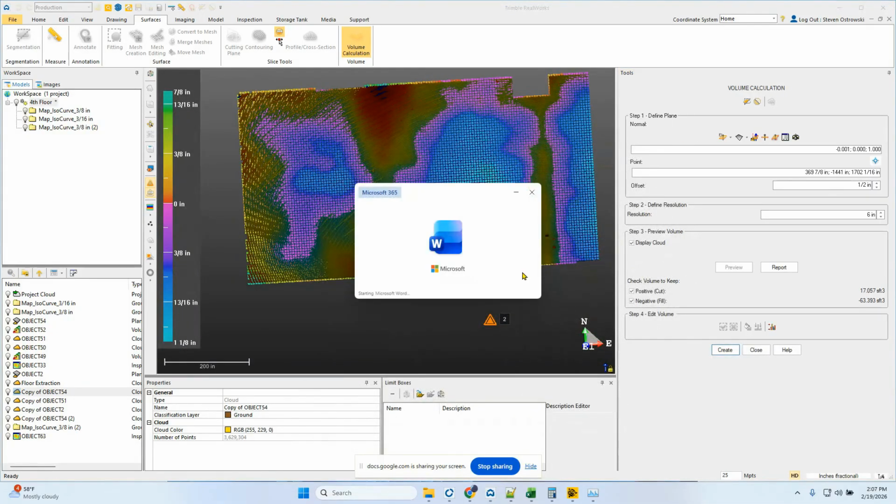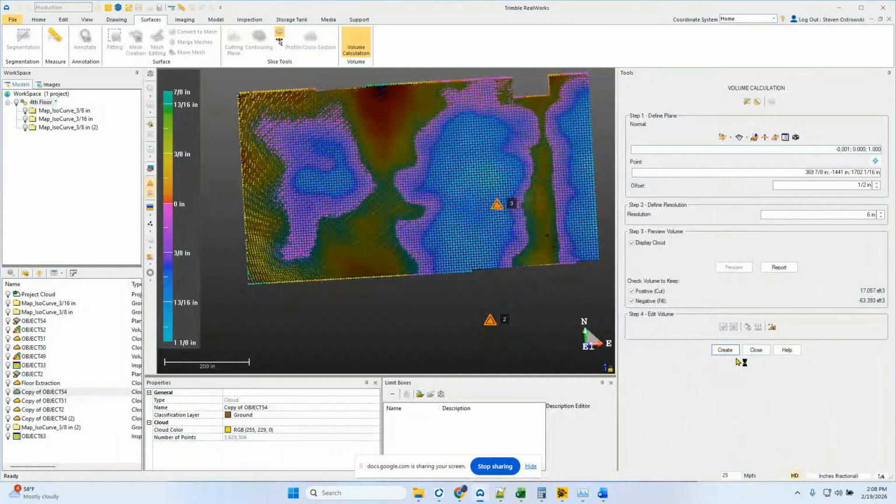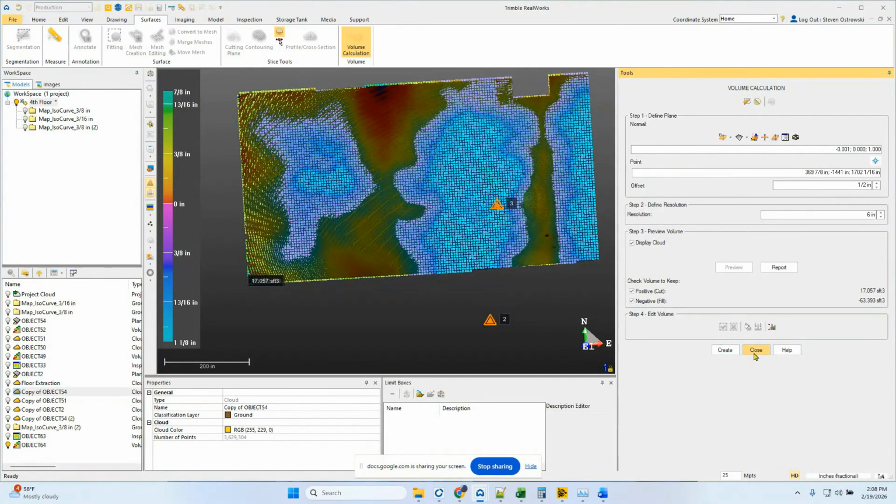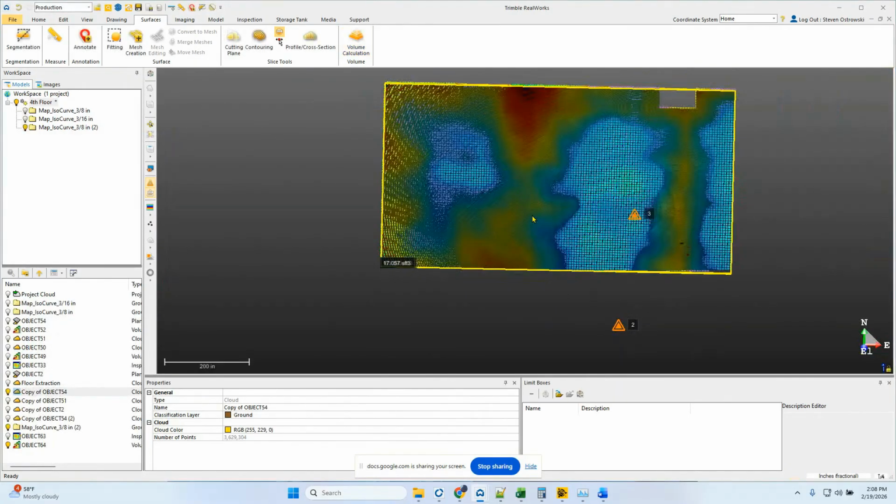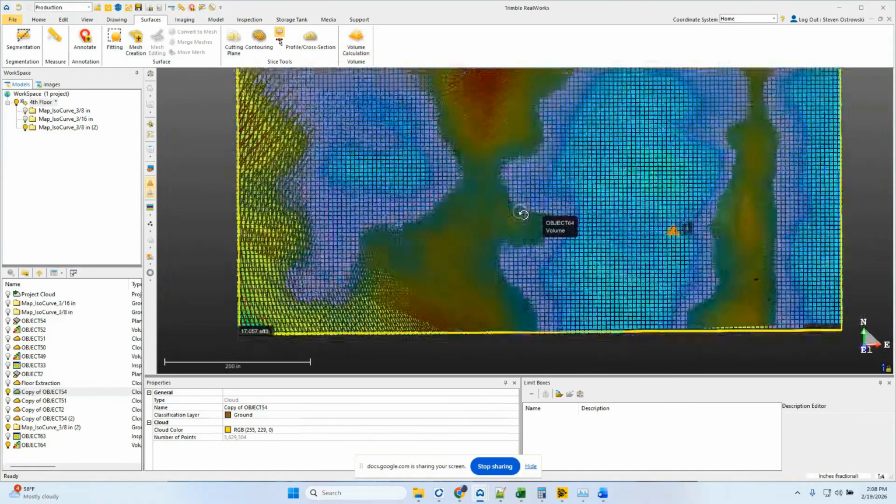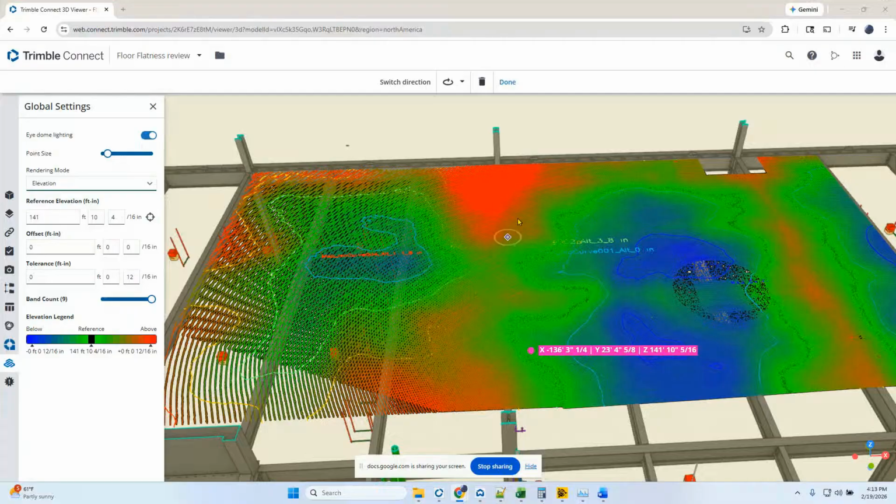And I have a pretty good estimation of where I need to cut and where I need to fill within that. But we'll create this and share this via Trimble Connect so I can actually tell my finishers, hey, compared to the model, this is exactly where we want to cut and fill. So I'll upload that and then show it to you here in a second.